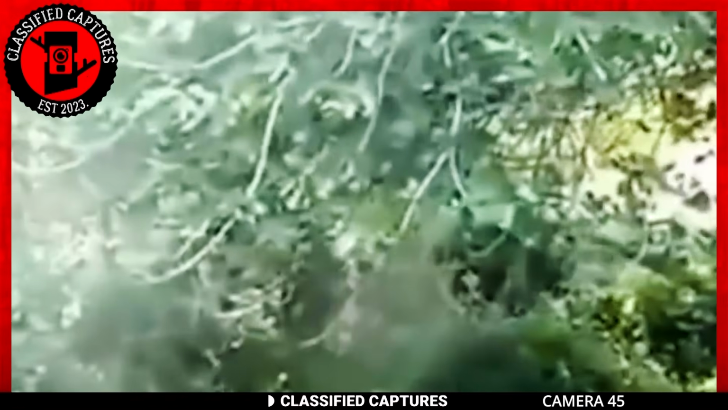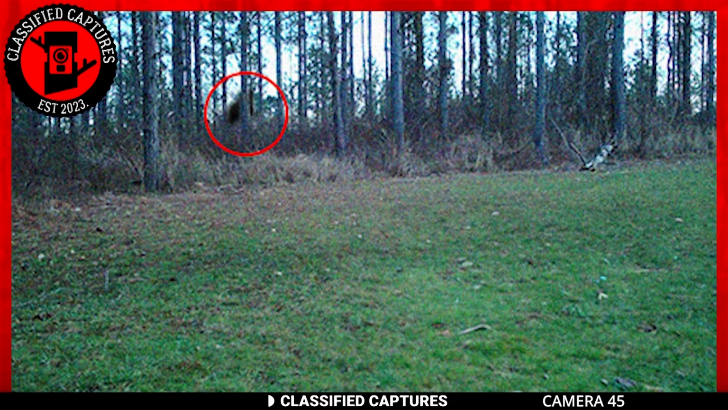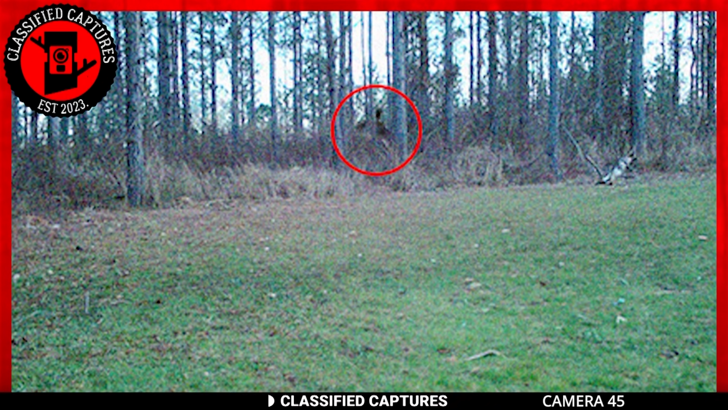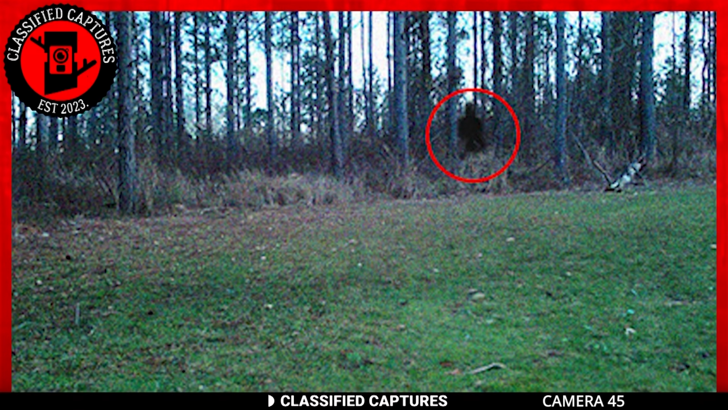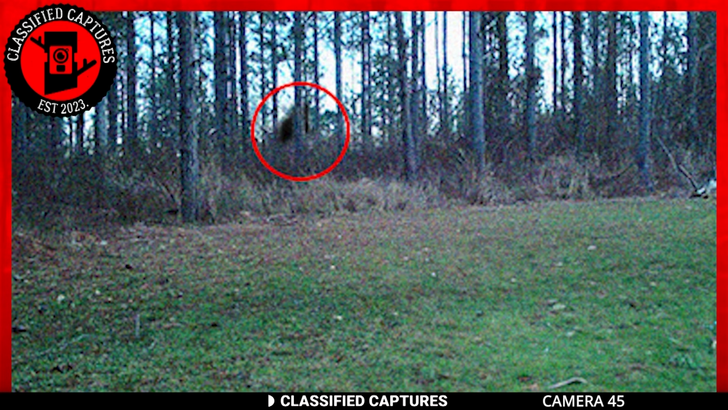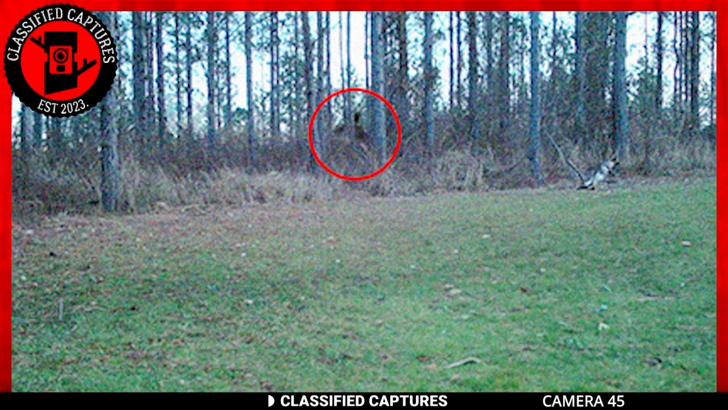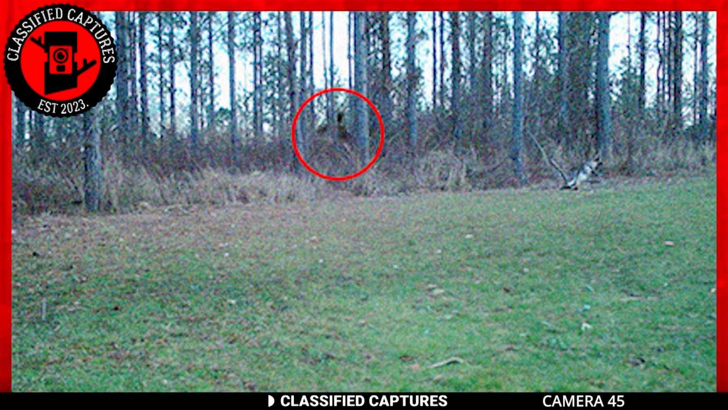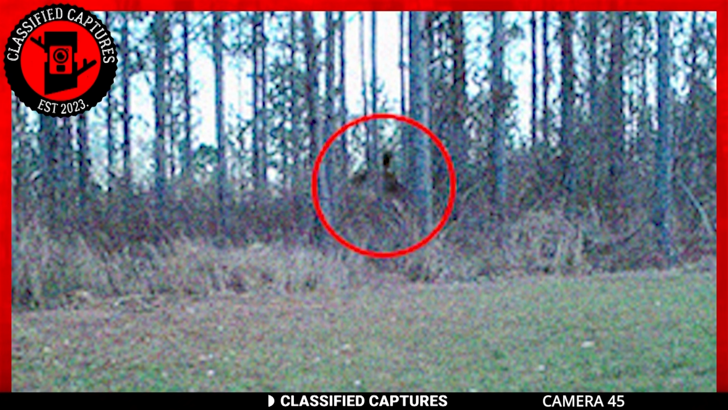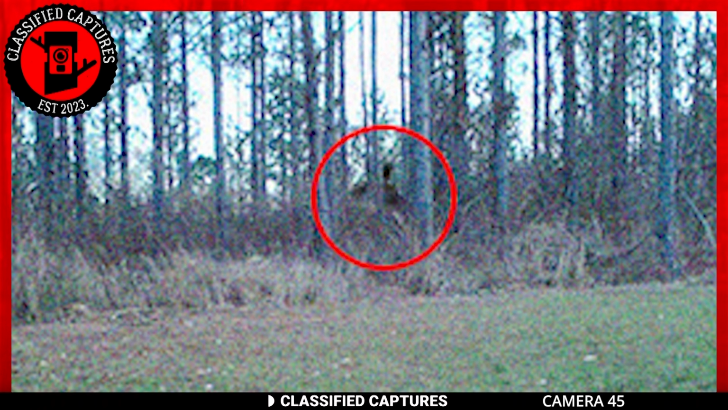Still on mysterious beings from the forest, take a look at this next trail cam capture. In this image, we see what appears to be a creature with dark fur lurking behind the tree. The subsequent image shows the same entity, apparently having moved forward, revealing more of its features. Now we can clearly make out a head and a pair of arms, one in front and one behind, as if it's mid-stride, resembling human arm movement during walking.